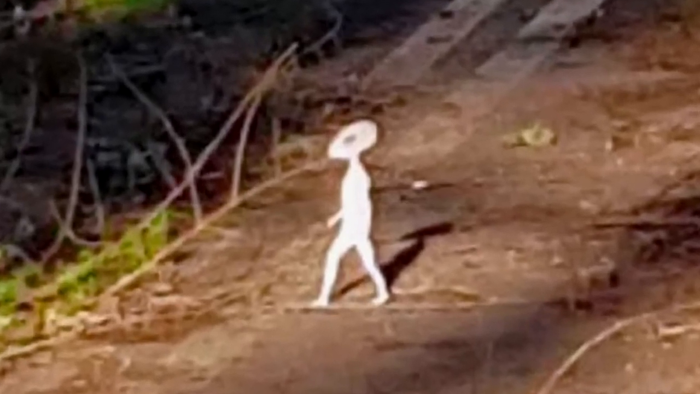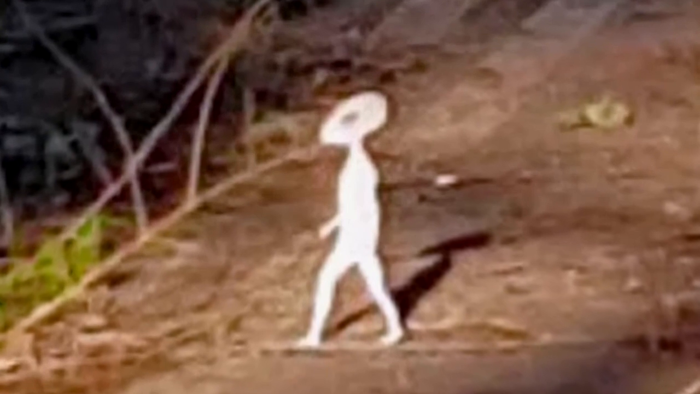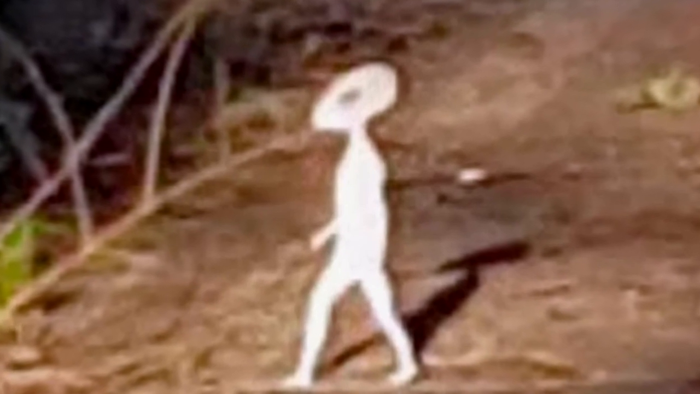A strange creature that looked eerily like an alien was seen walking on the road toward the canal. Its skin was silvery white, and it had a bulbous head and large eyes. The trail cam footage wasn't able to capture where it came from, but it is believed that the creature dove into the canal and never returned to the surface.